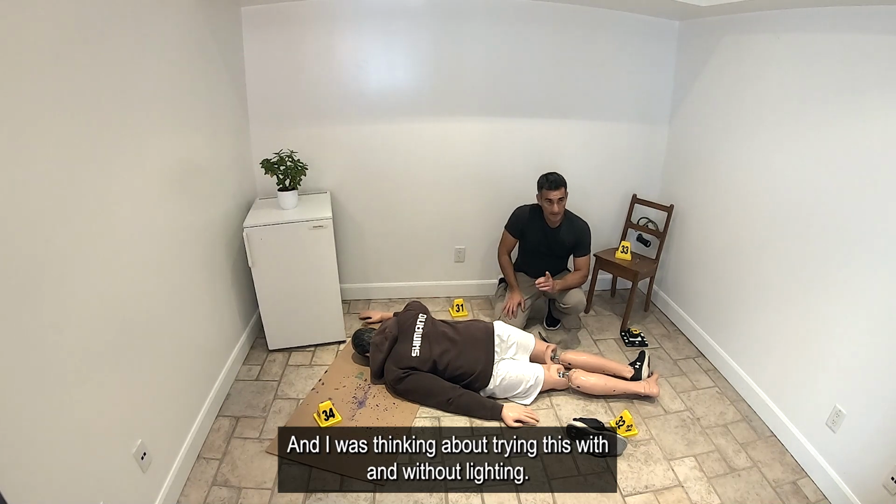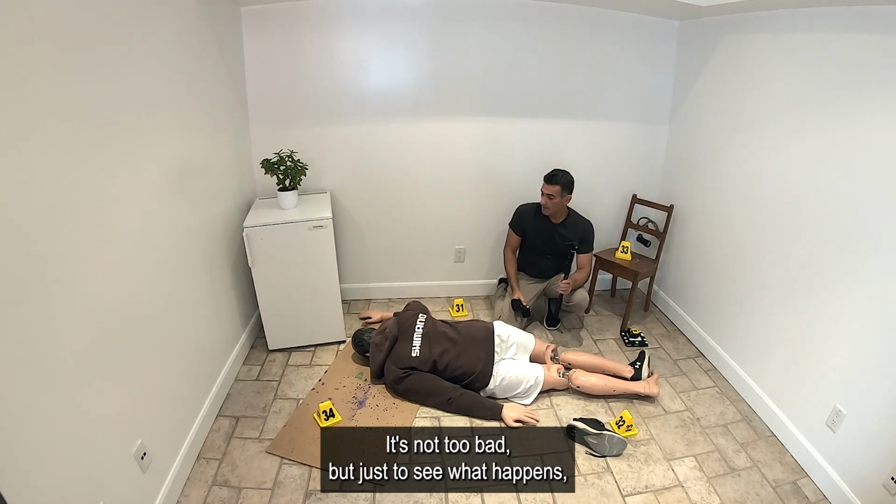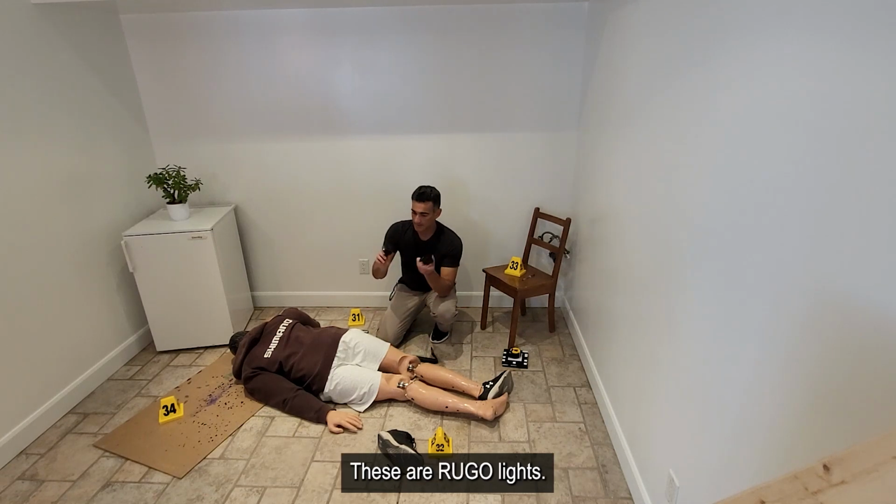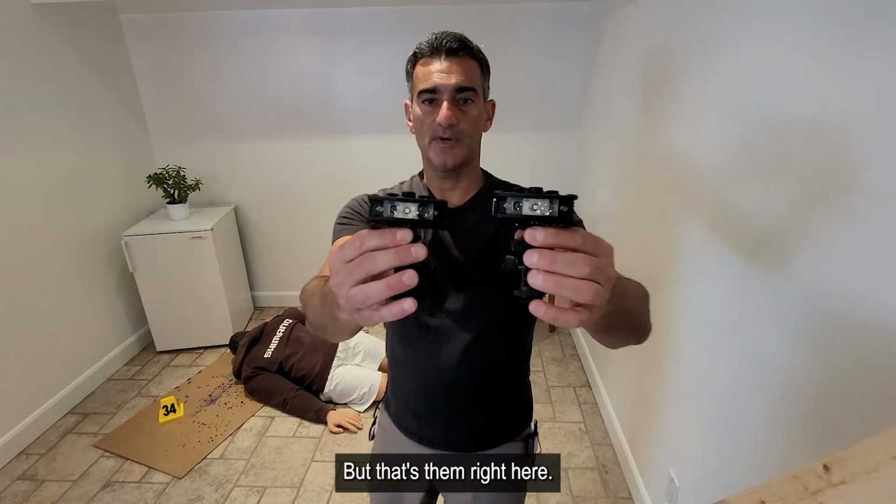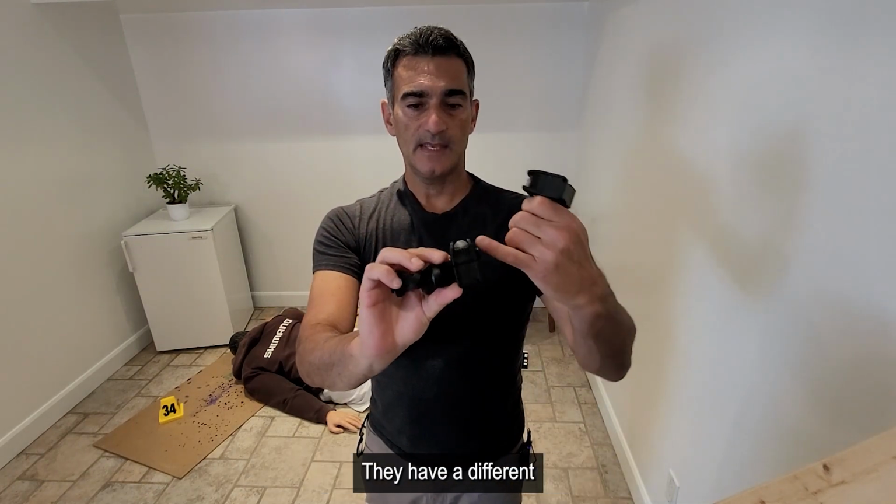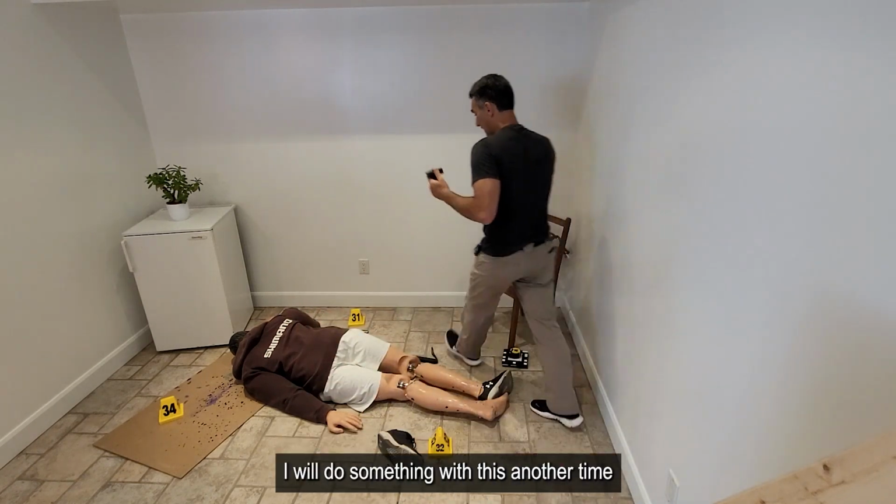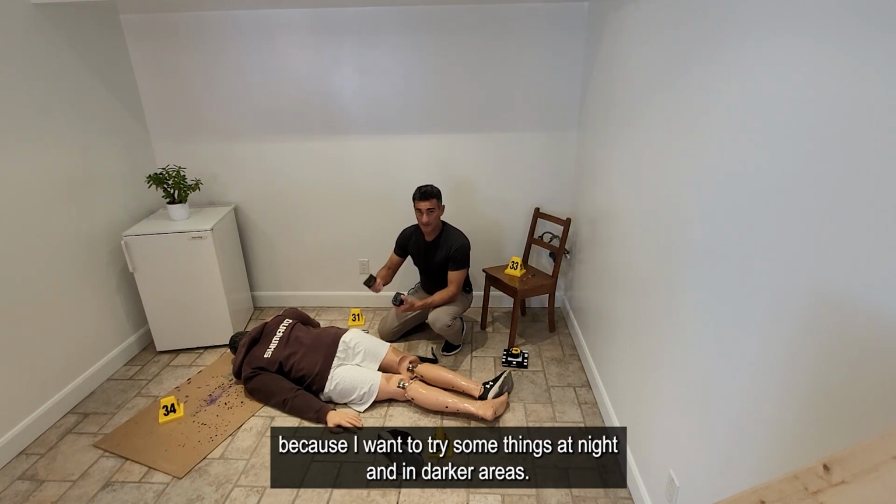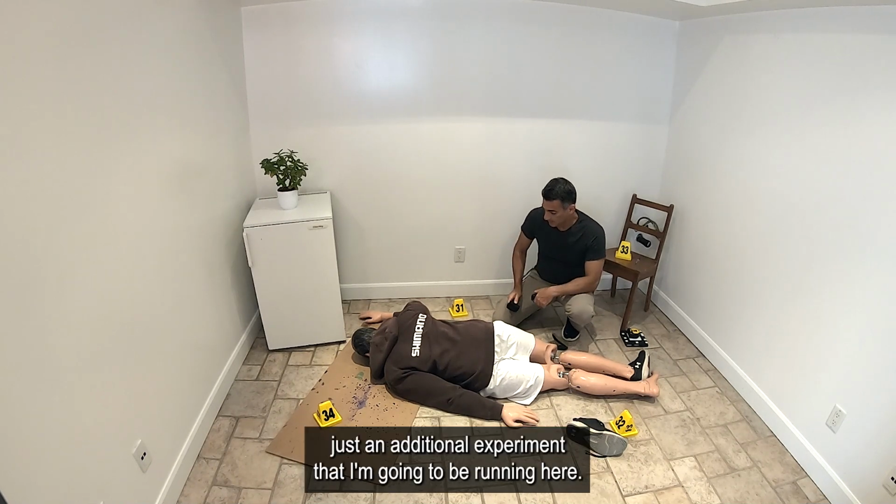And I was thinking about trying this with and without lighting. I've got pretty good lighting in here, it's not too bad, but just to see what happens, I've got some other lights here. These are Rugo lights, made by Fox Fury. Let me just show you. I'll come up close here, but that's them right here. There's two different types. They have a different Kelvin value on each one, and you can find these on the website. I will do something with this another time because I want to try some things at night and in darker areas, so more to come there. But this is just an additional experiment that I'm going to be running here.